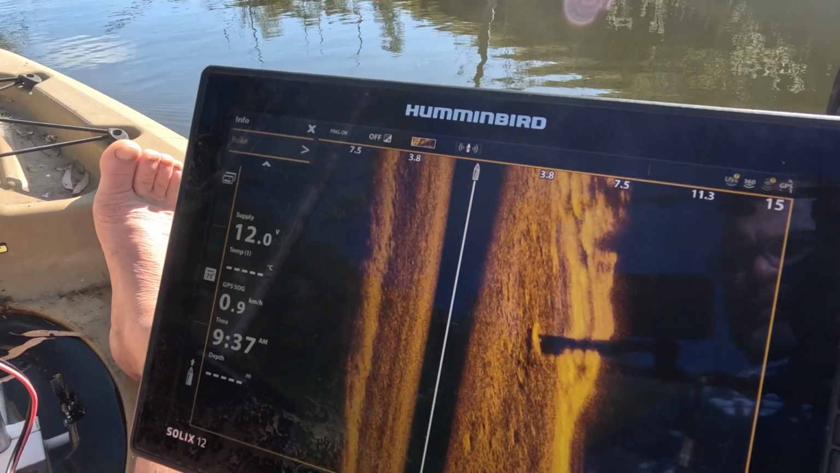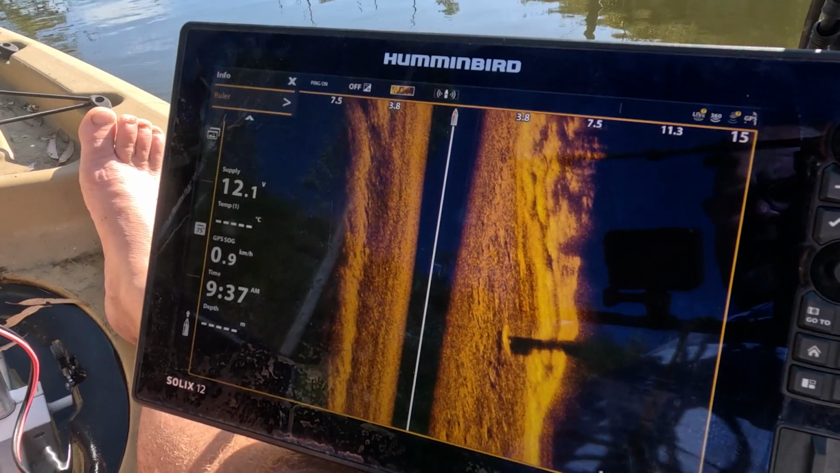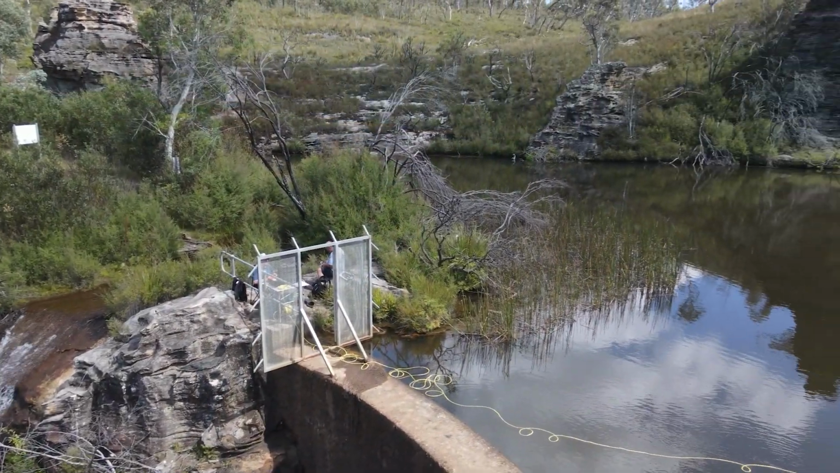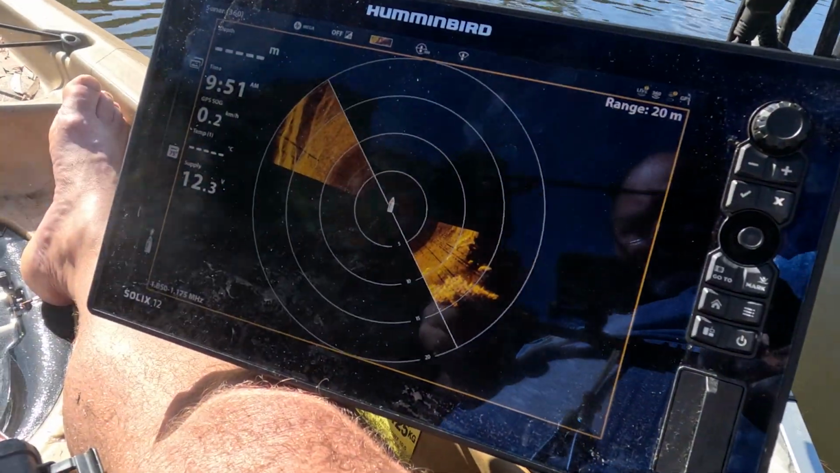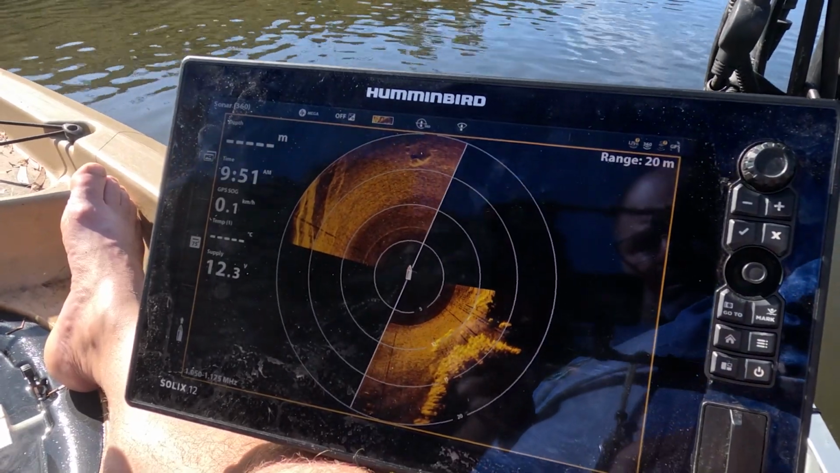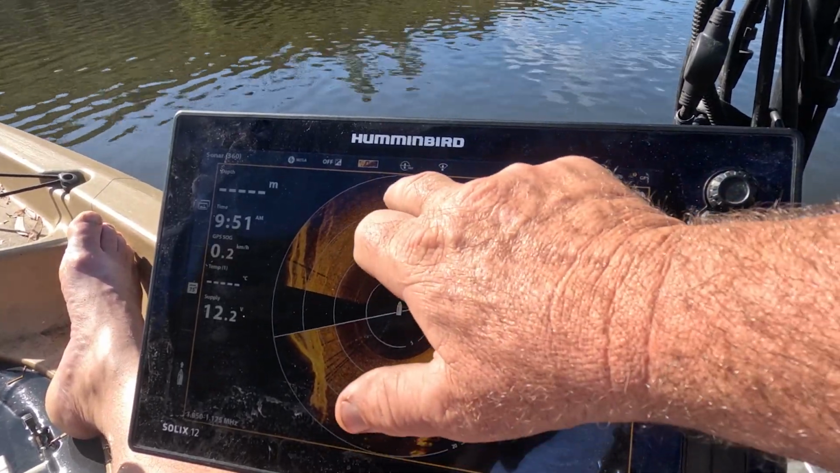We've got 2 targets I want to look at. One on my right hand side at the moment on the way back, and then we've got what looks like a chassis of a car sitting right in the middle of the waterway where the dam water is. So what I'm doing now, I'm just sitting still and doing a 360 just to make sure that there's no objects there that look suspicious. I'd like to see that a little bit closer.